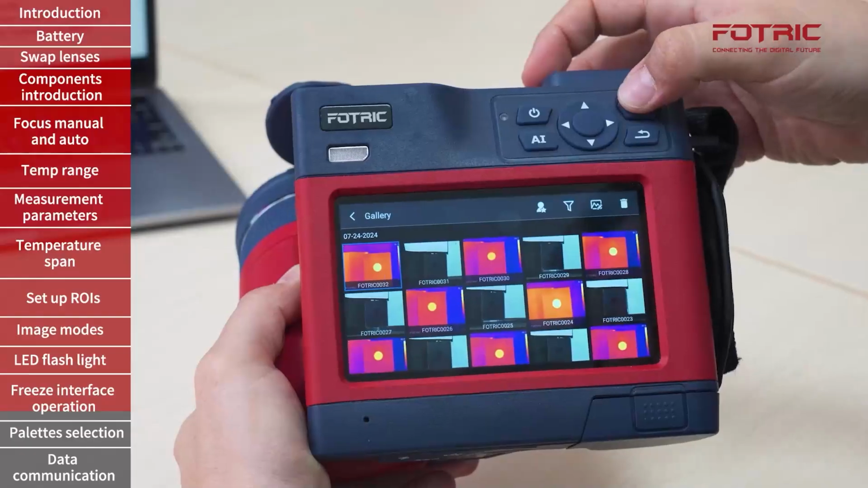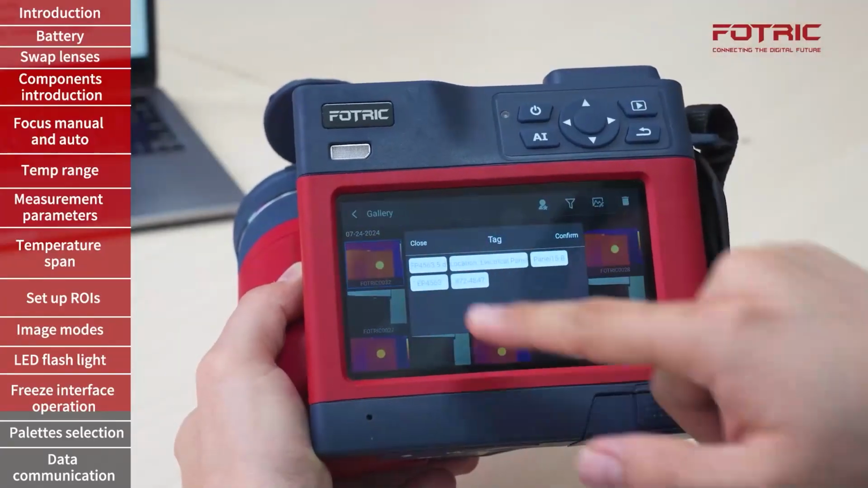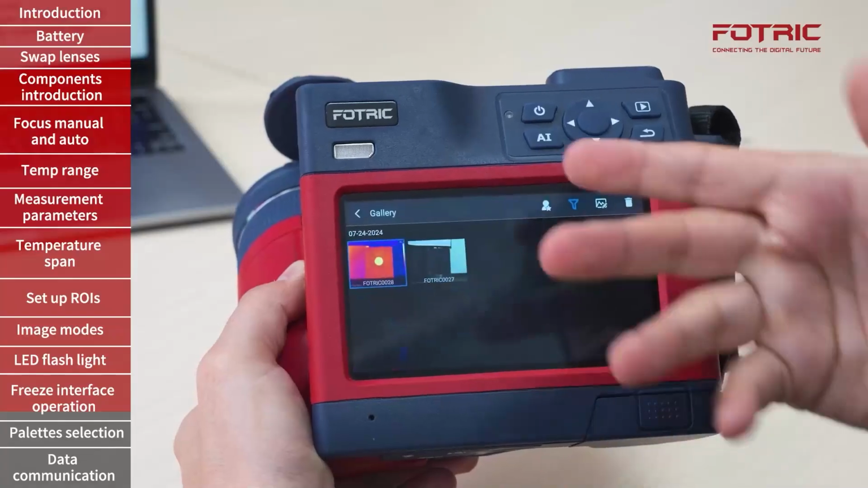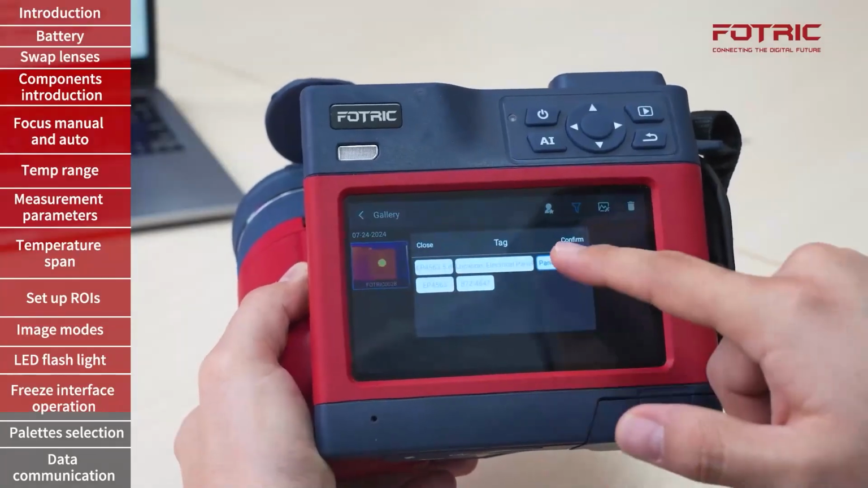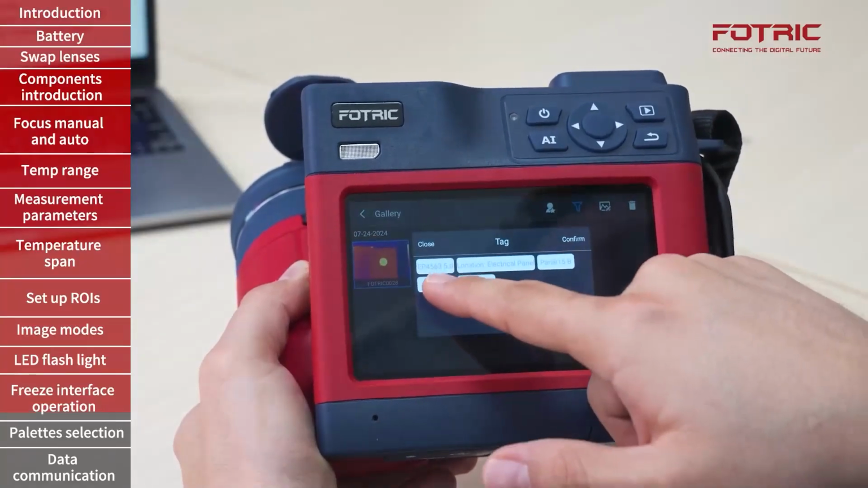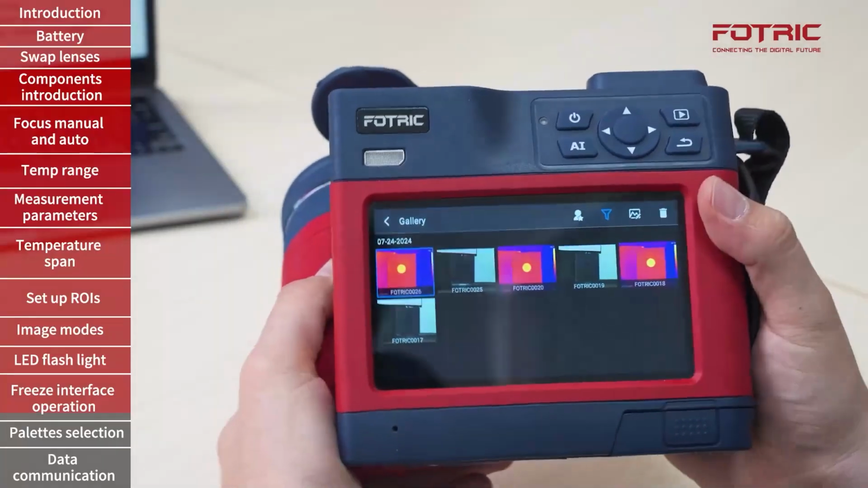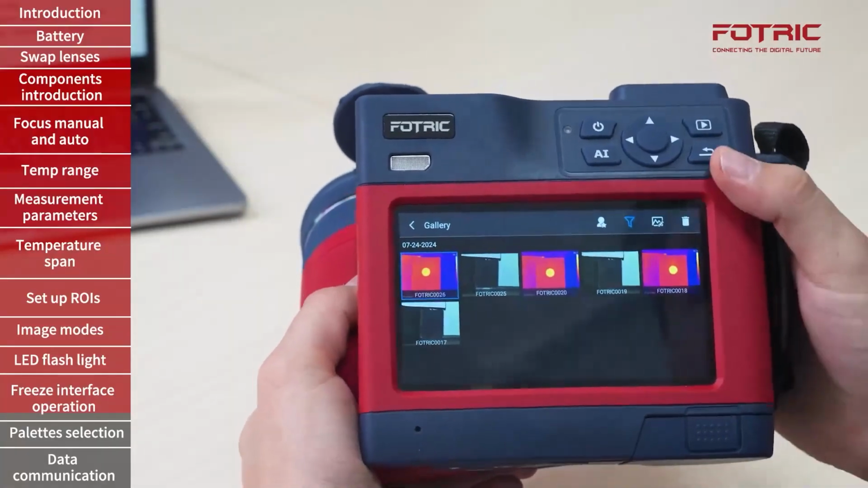Now when I go to the gallery, I can filter my images by specific assets. I can have, for instance, the panel 15B and the picture that was taken for that one. Or I can go to the EP4563 asset, confirm, and it will show me all the pictures that have been taken for that specific asset.